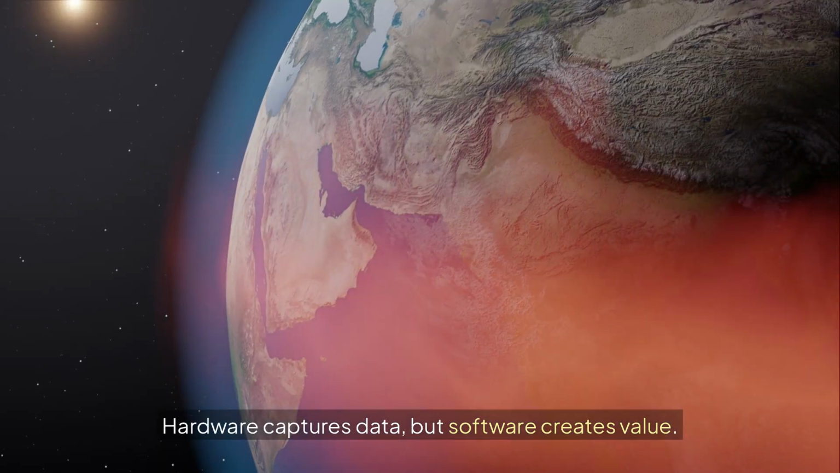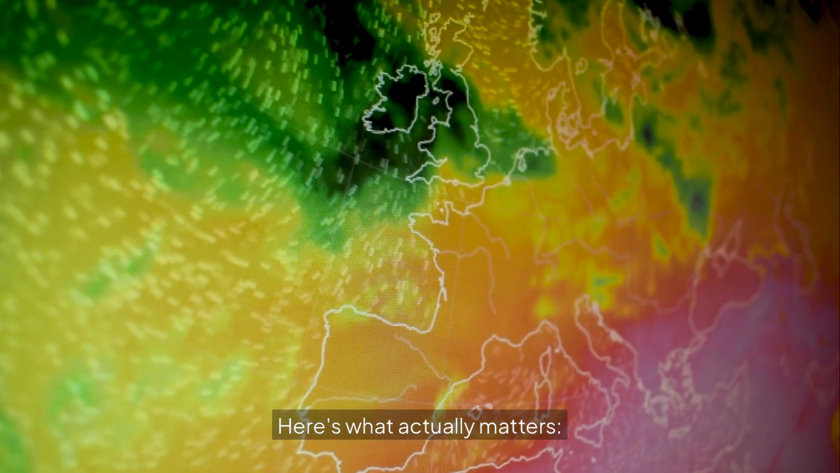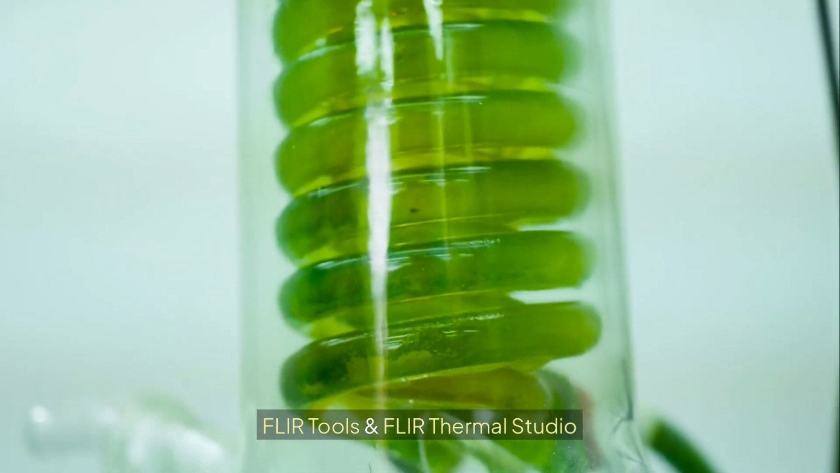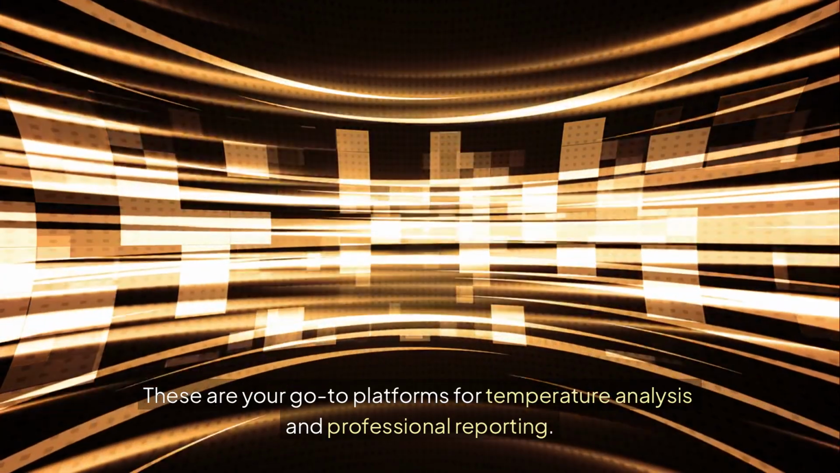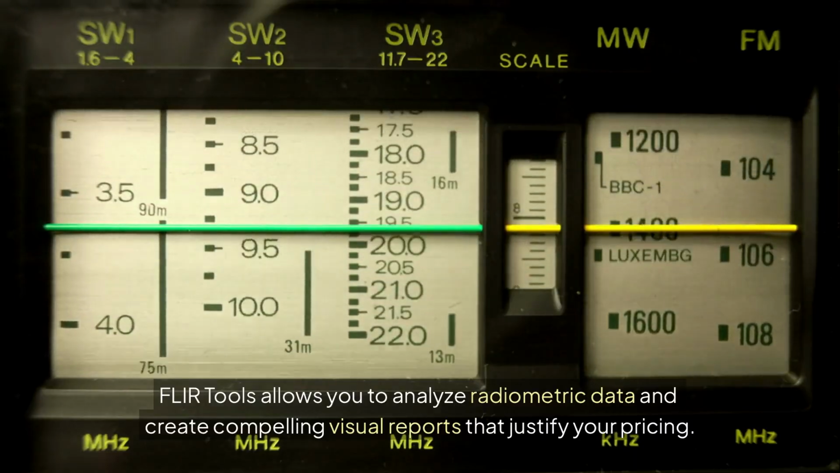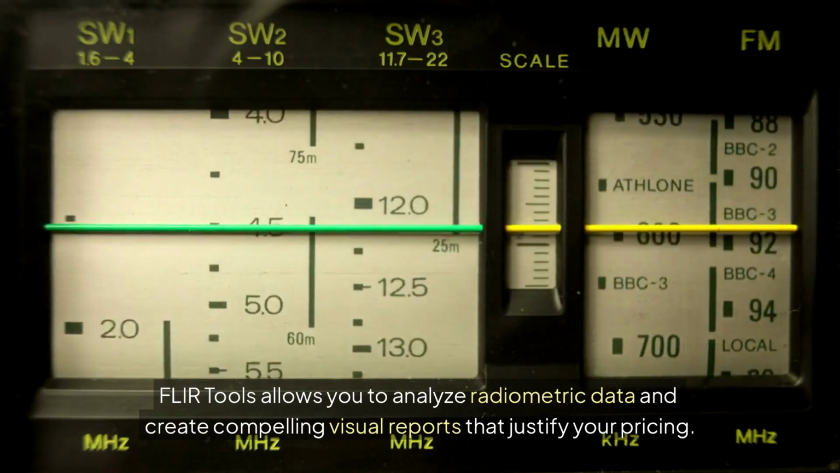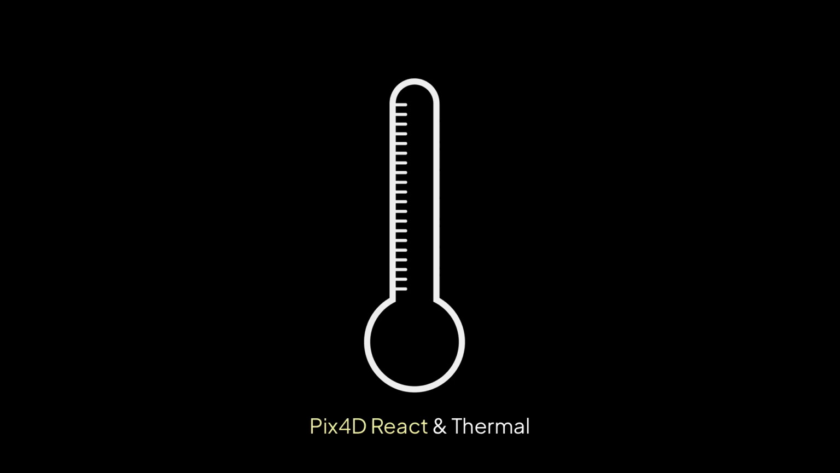Hardware captures data, but software creates value. Here's what actually matters. FLIR Tools and FLIR Thermal Studio. These are your go-to platforms for temperature analysis and professional reporting. FLIR Tools allows you to analyze radiometric data and create compelling visual reports that justify your pricing.